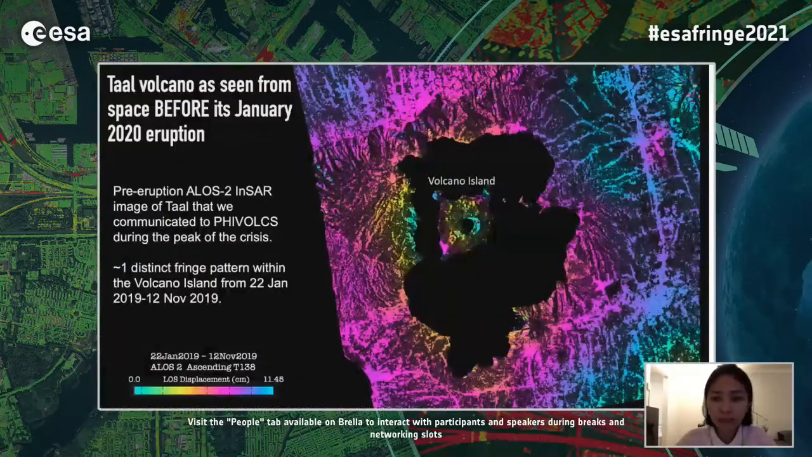When Taal erupted, I was obviously still sleeping here in LA. There is a 16-hour difference between LA and Manila. So when I woke up, I had a lot of text messages from friends and family back home. In fact, my parents live really close to the volcano, so I was quite worried during that time.